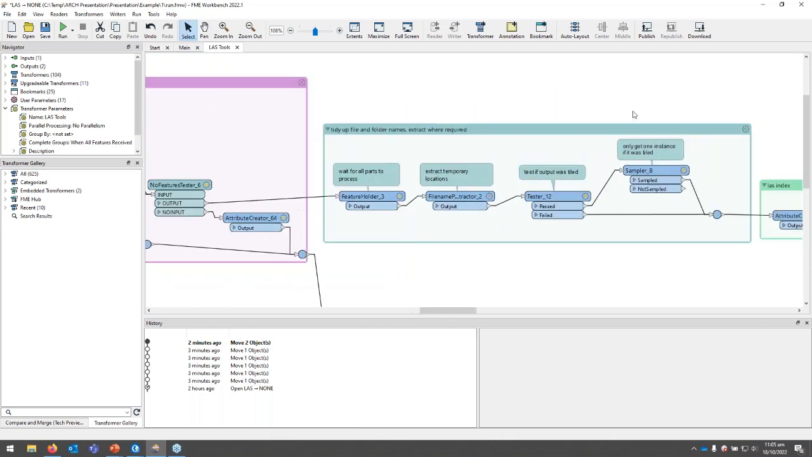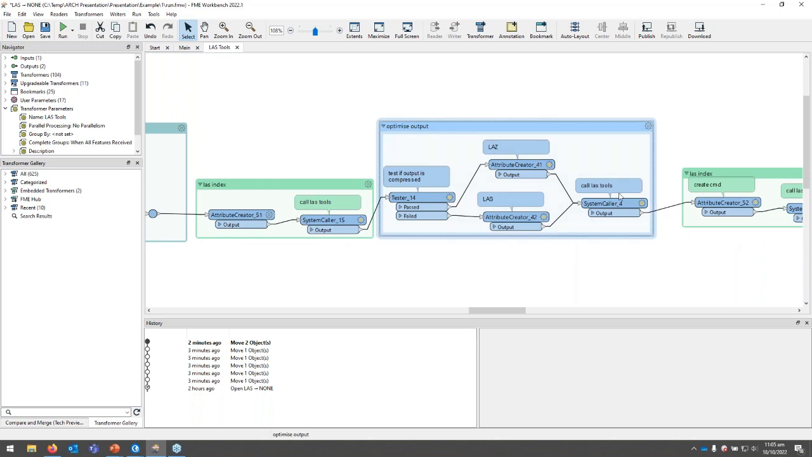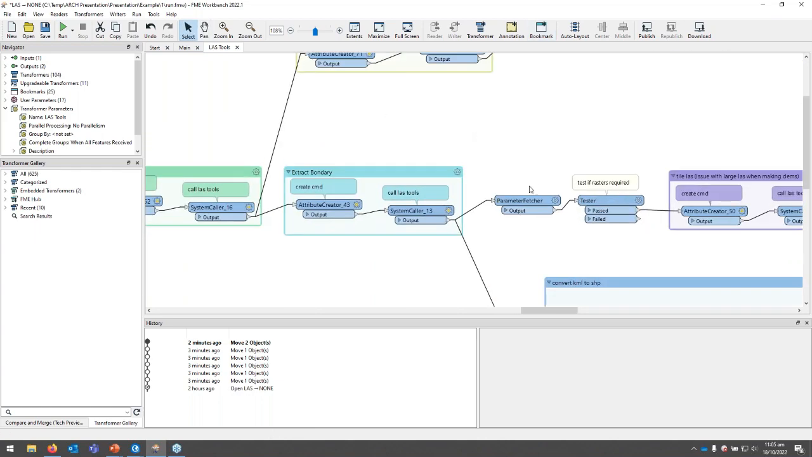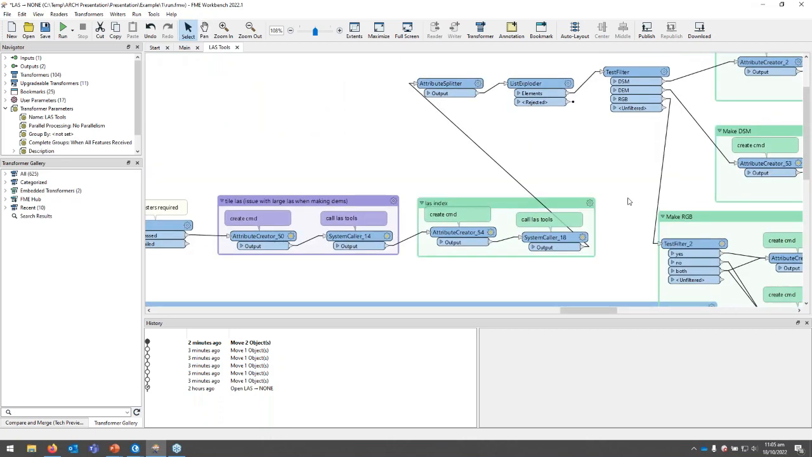So we run our LAStools, and after we've run these three steps, we have ultimately a classified point cloud. We then do some tidying up, and optimize it to remove any excess data and to index it to make it nice and snappy. Then we begin to produce our secondary outputs.